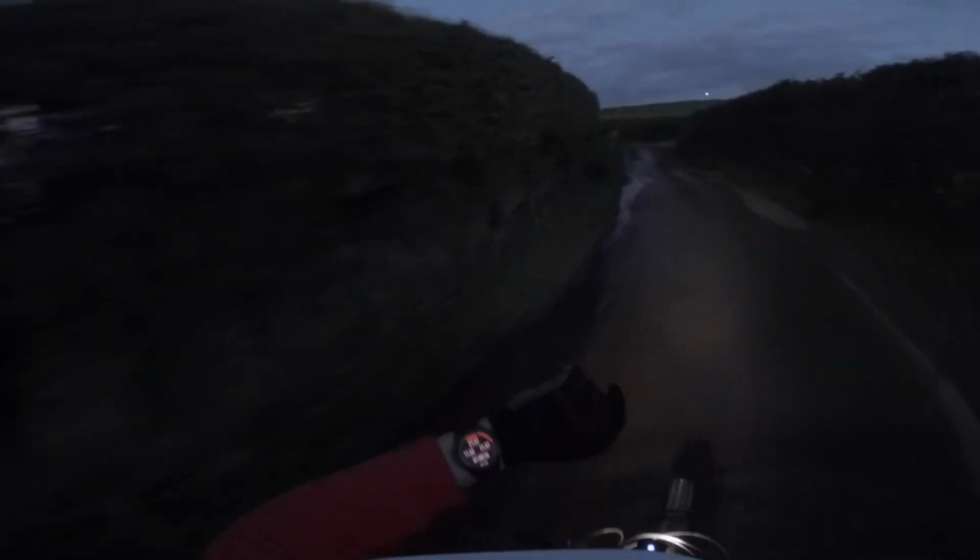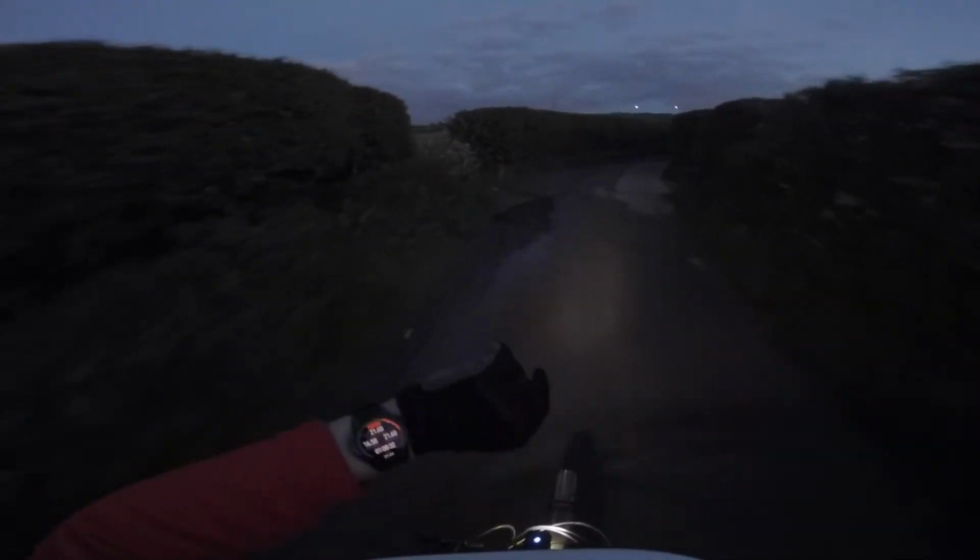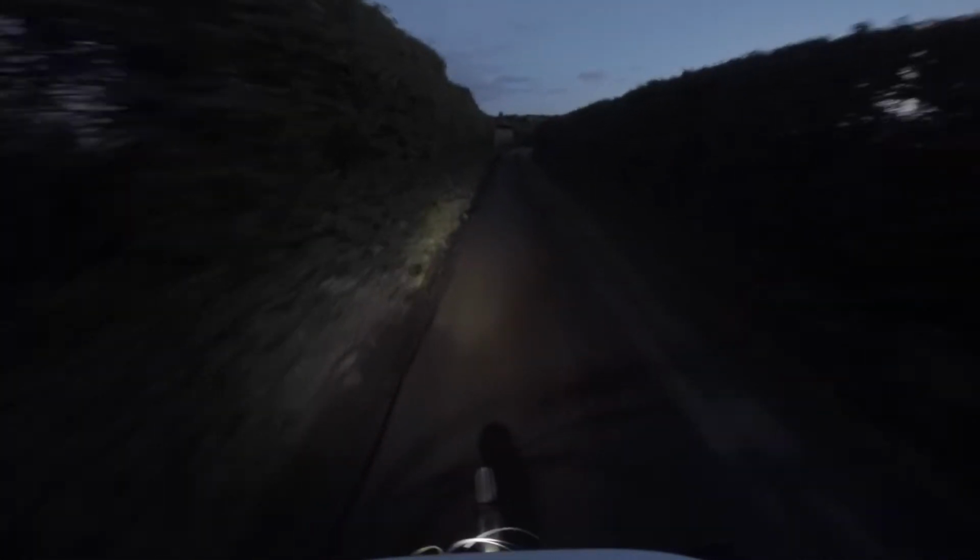Right, so here is the beginning of the climb up the hill, and it's gonna hurt. So we've got 3 green LEDs left, which means we've got 60% battery, and we've been going for 1 hour 8 minutes, and we're on 21 kilometers. So range is not so impressive with this thing, but we shall see.